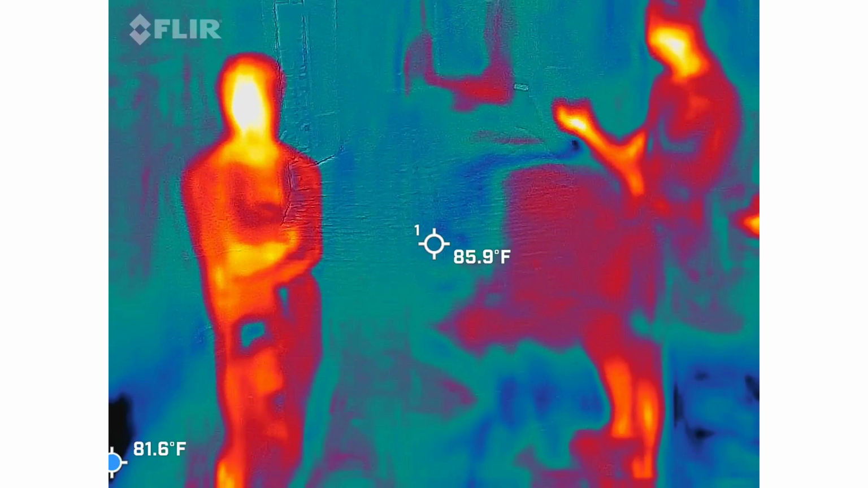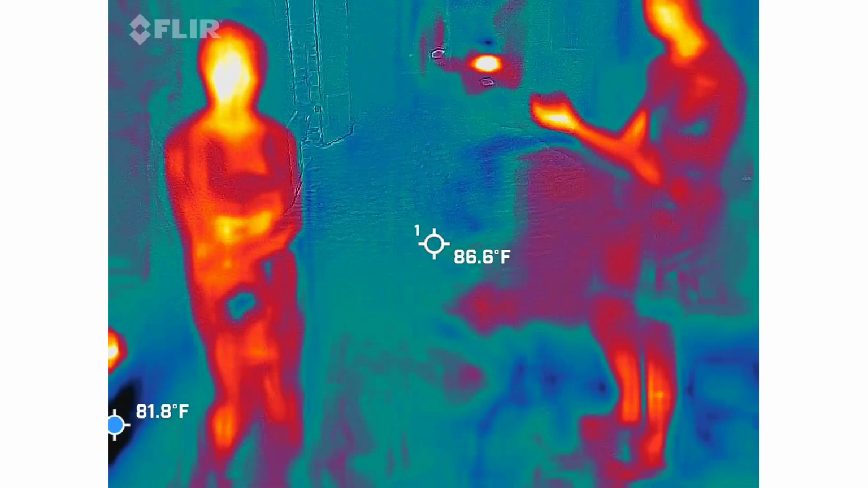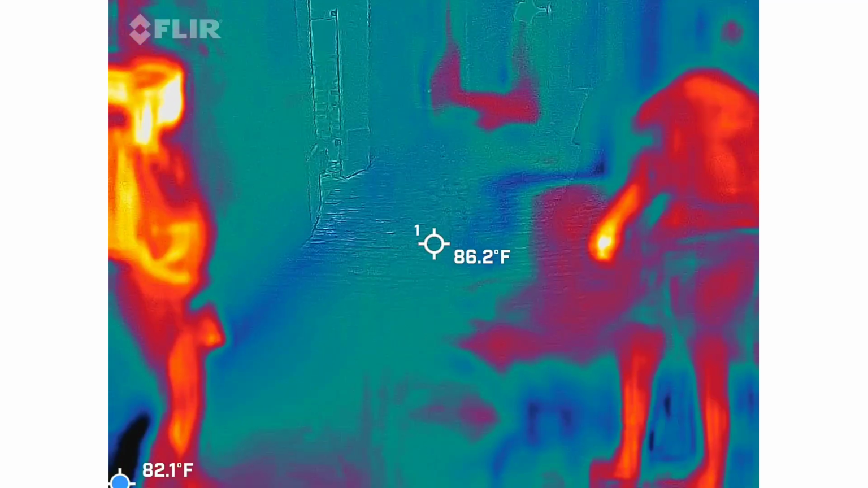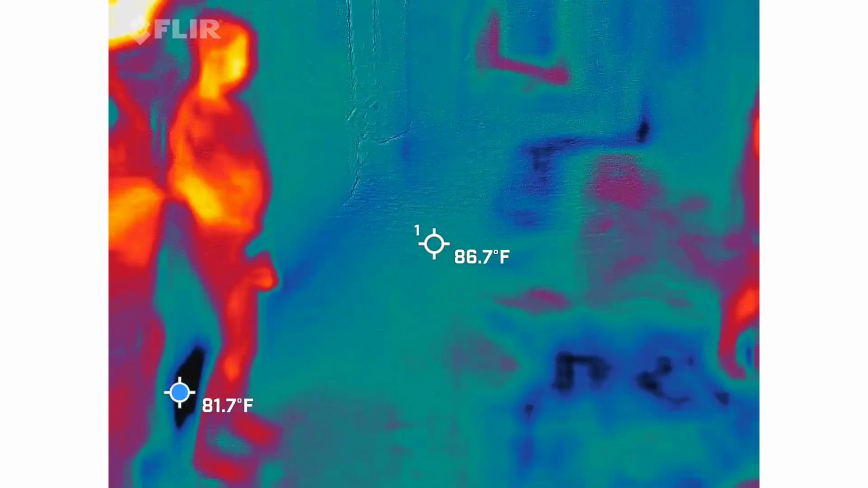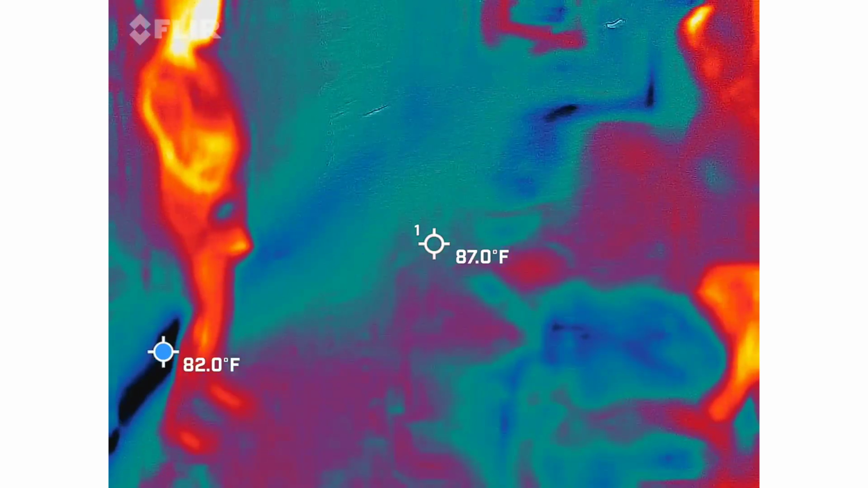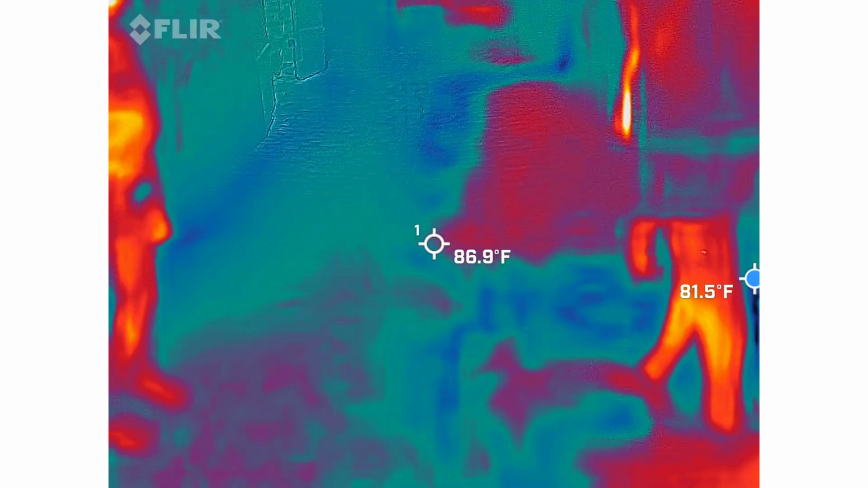So Ava, I want you to pick a brick that's not wet and maybe further back against the hotel behind you, just so that you're not stepping on it by accident, and just place your device directly on it and leave it there. Let me know if you get any high numbers out of that.